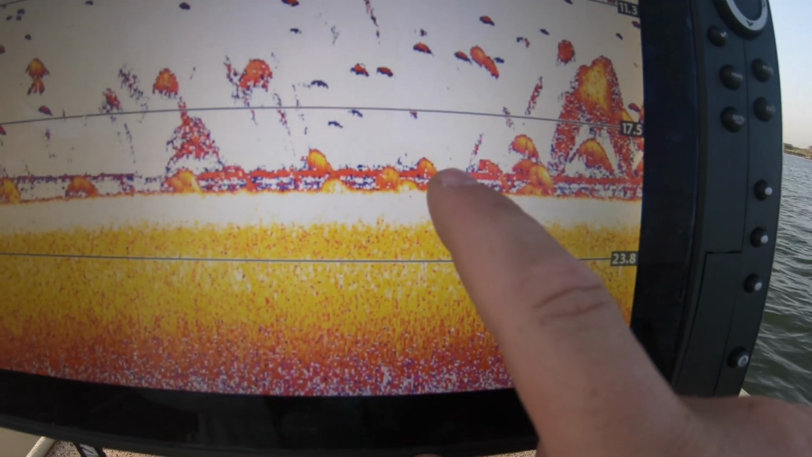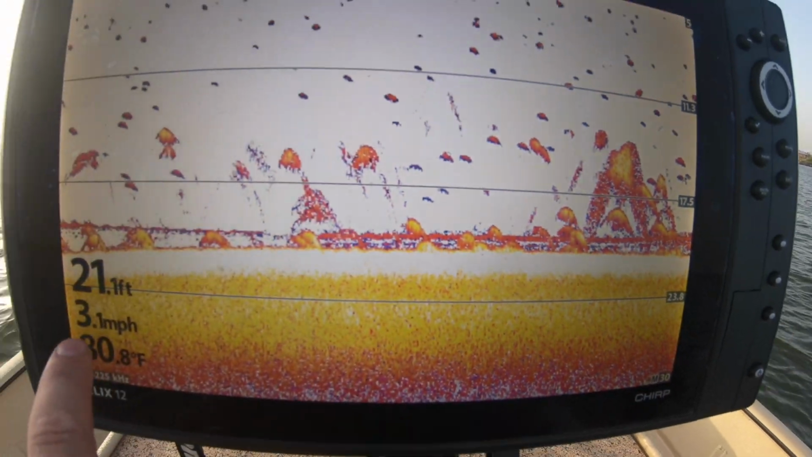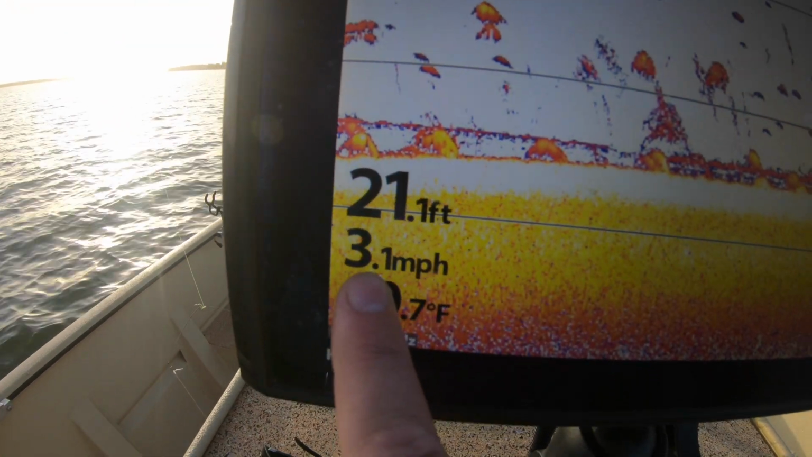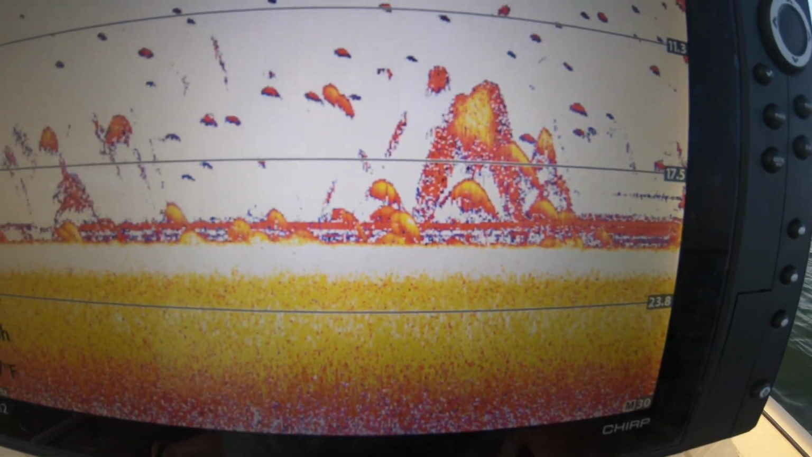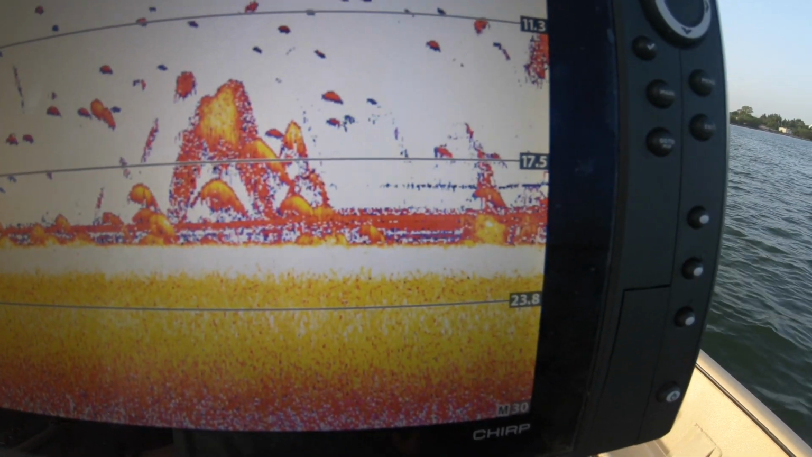But that's why it's important. I can see it. I don't see any positive movements towards my bait, so that tells me maybe 3.1 miles per hour is too fast today. So I'm going to try to go with the wind and just see if I can slow down a little bit.